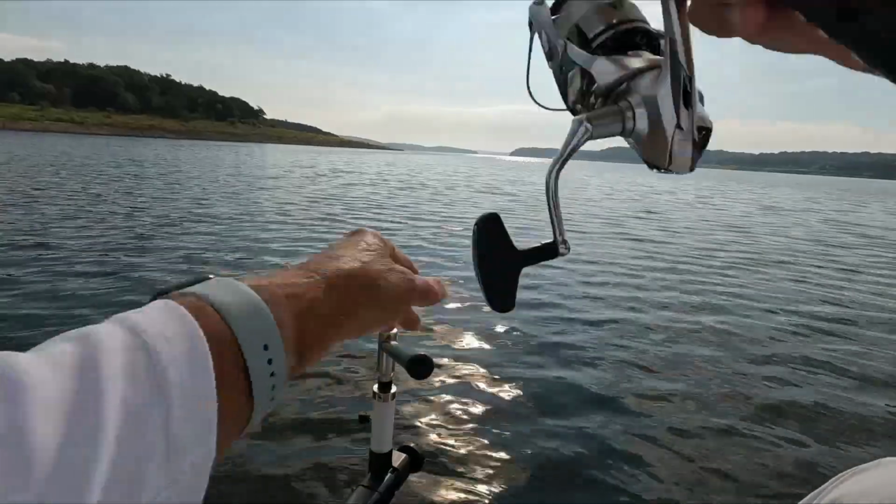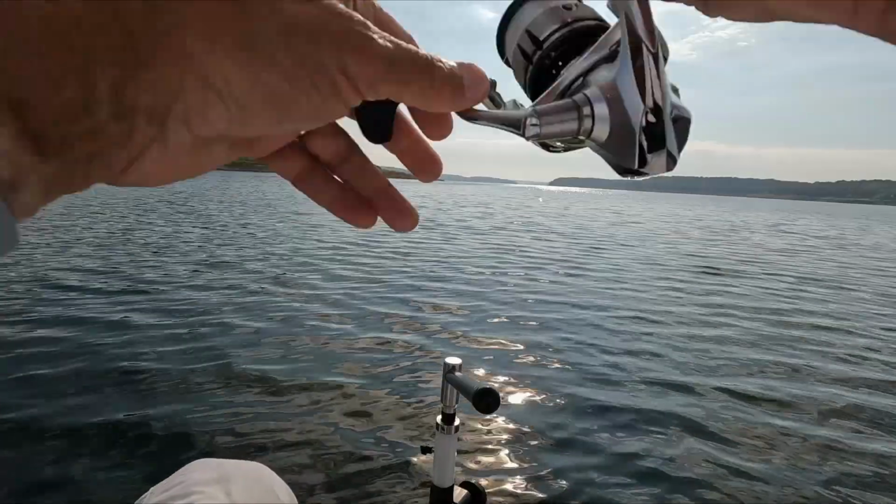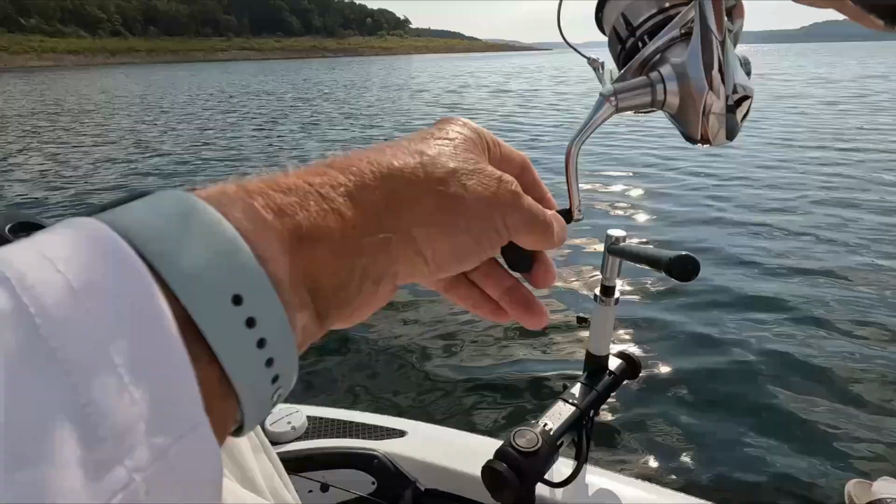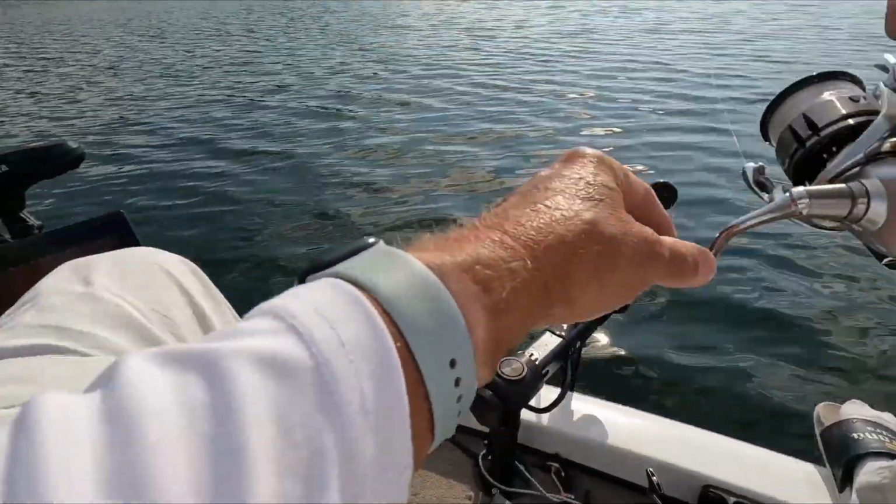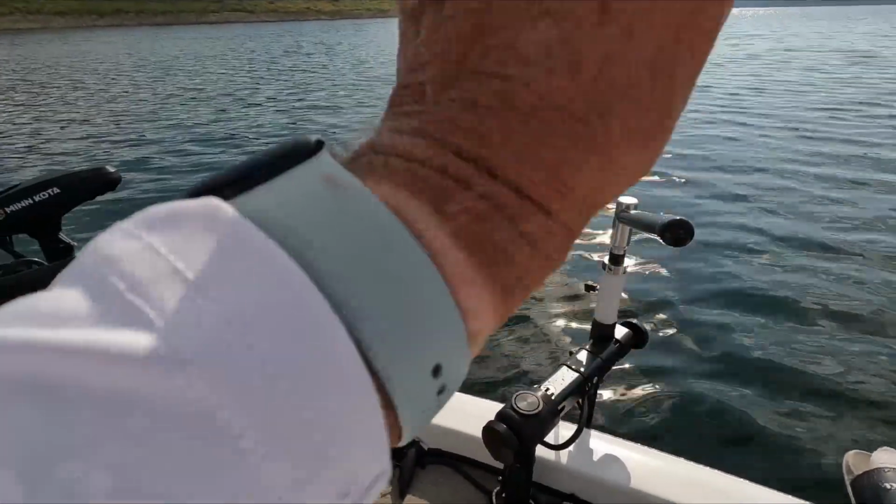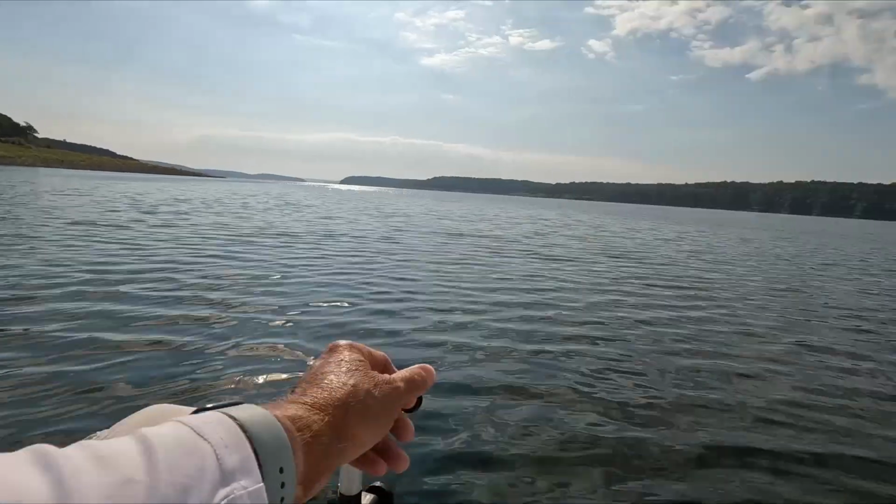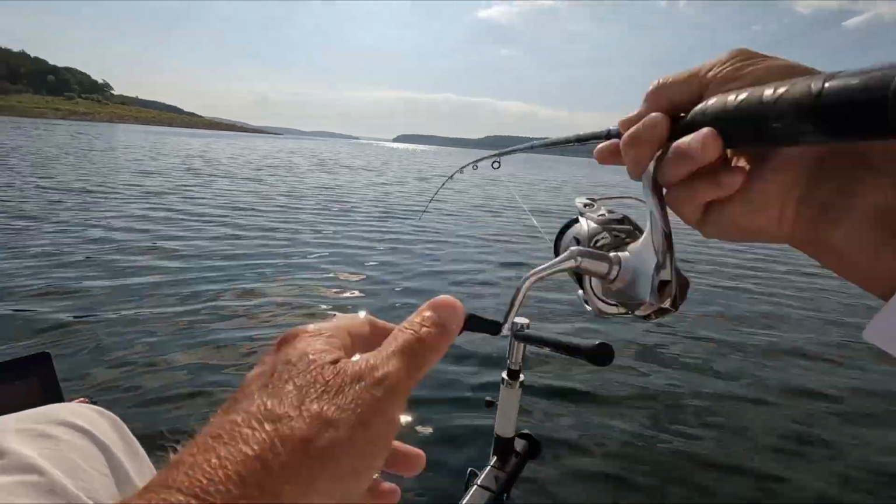I like to watch my lure come in to see if the fish are reacting to it. Not necessary, but it helps, and that's how I've determined what colors work best. Sometimes I'll spend an hour on a point if I'm catching fish, sometimes more than an hour, if I'm not spooking them and I'm continually seeing fish reacting to my lure.